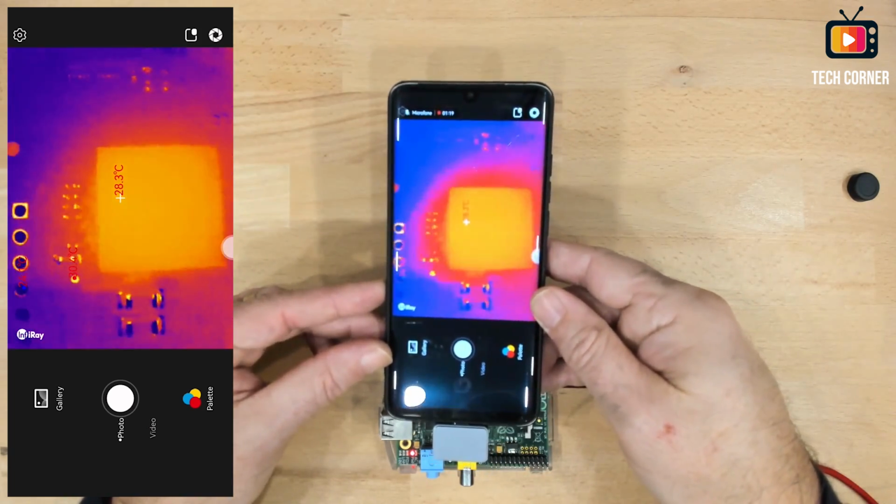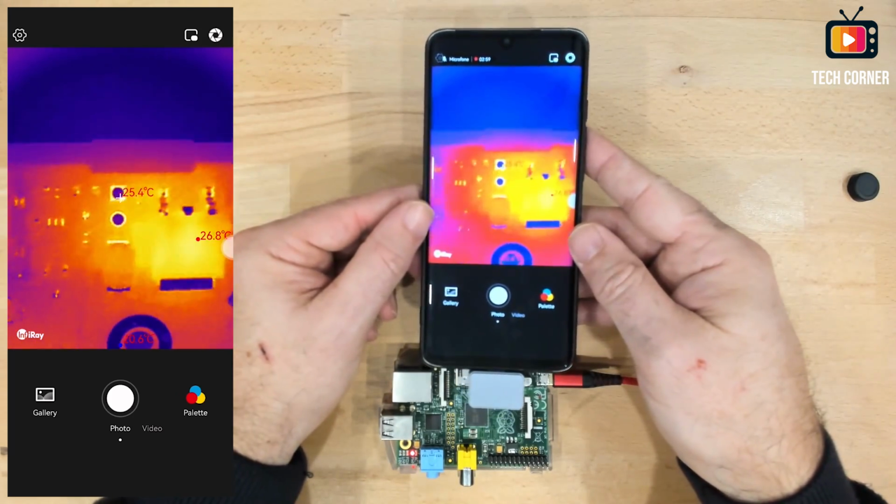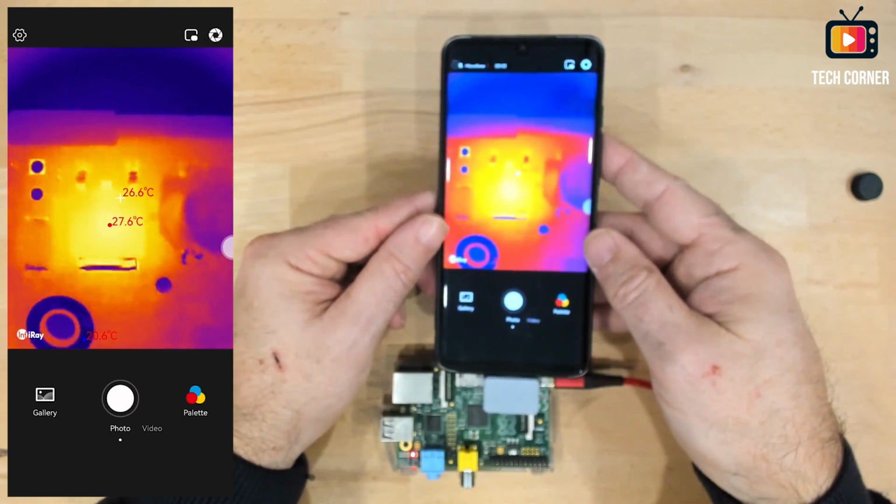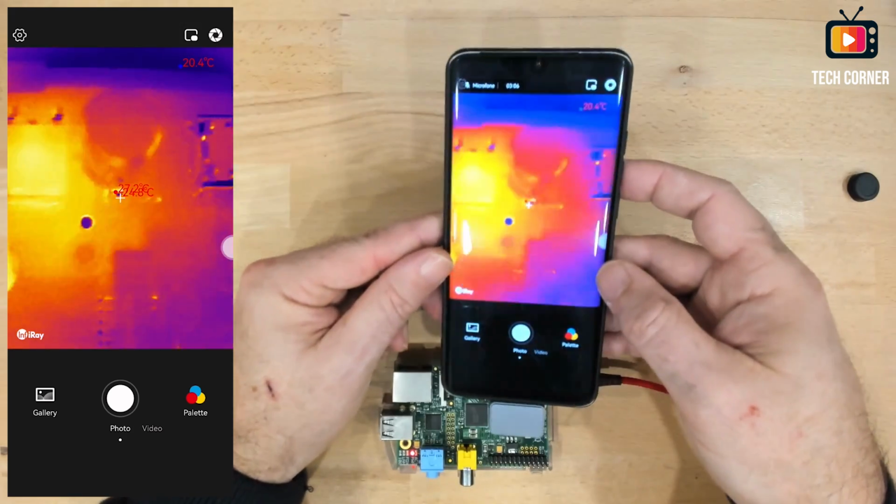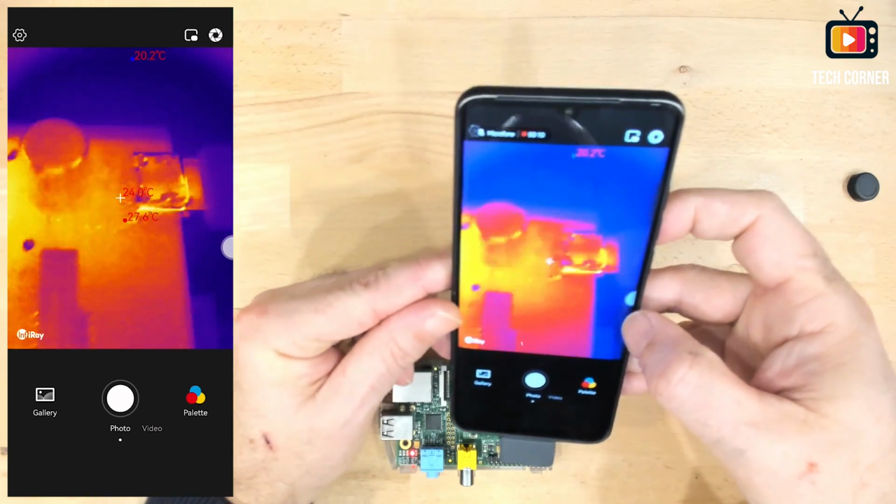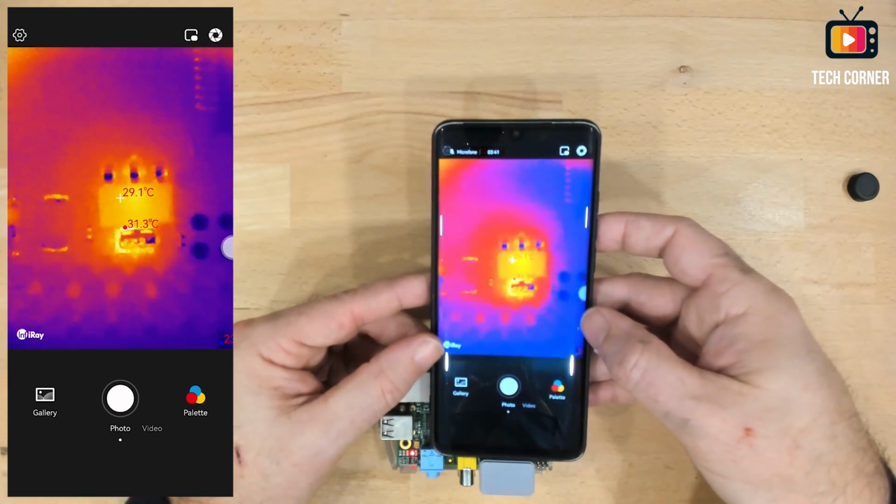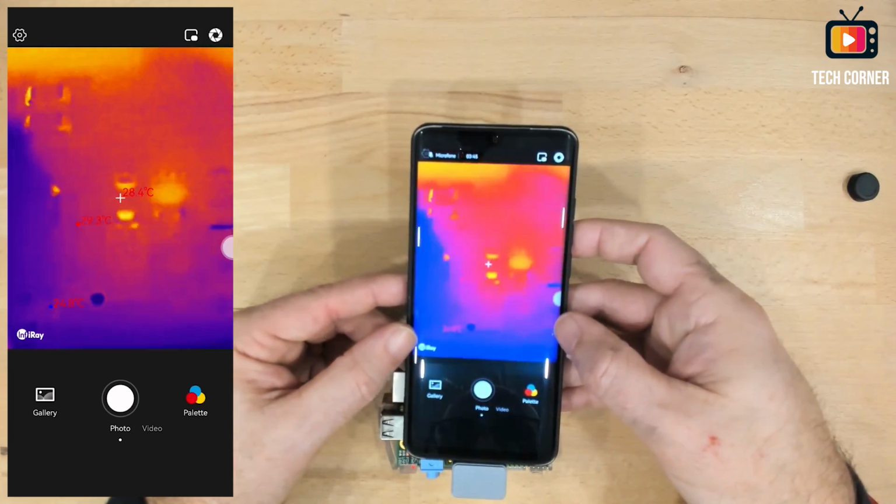Not quite well. All the small components like resistors and capacitors. Okay, so we have here a capacitor from the top. Okay, that's it. I think that the macro lens advantage is clear. So yeah, let's move on.